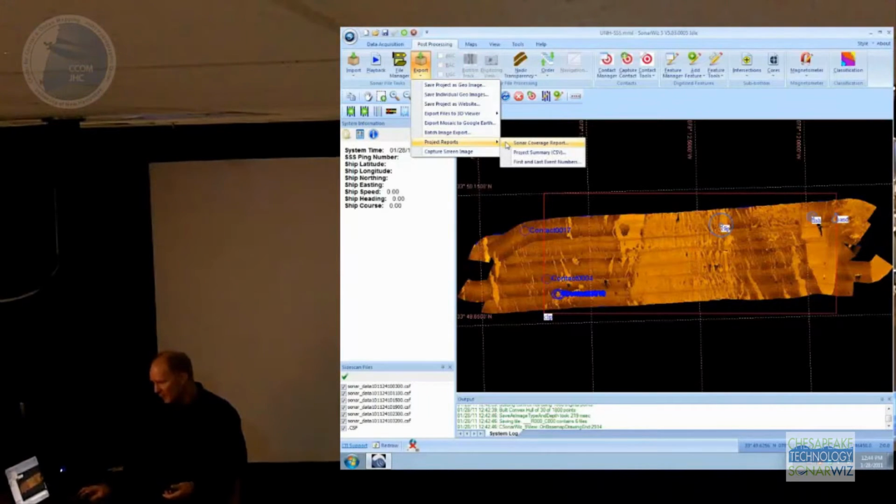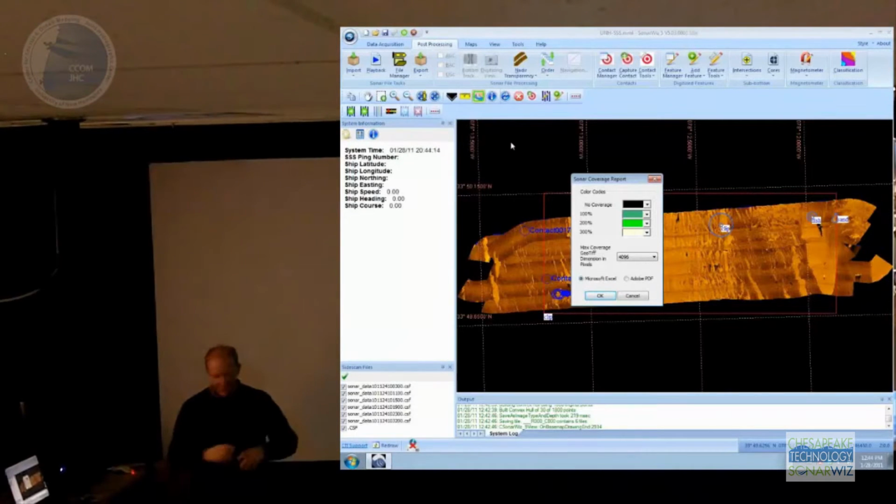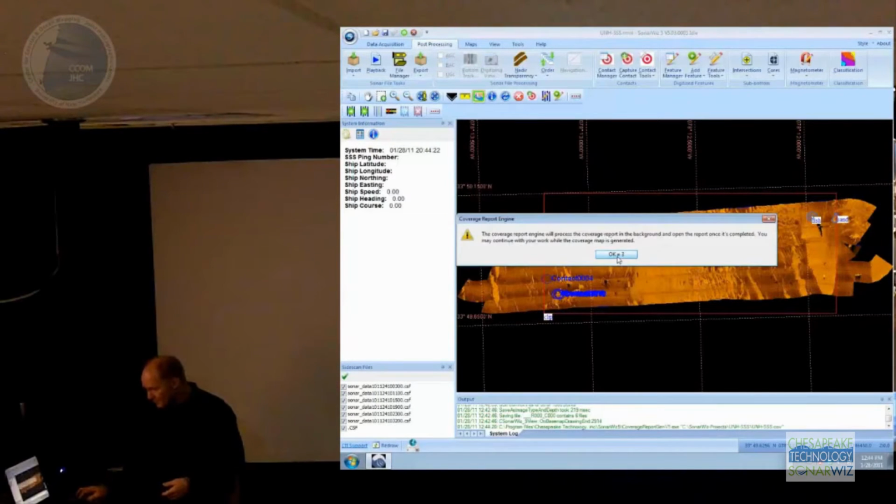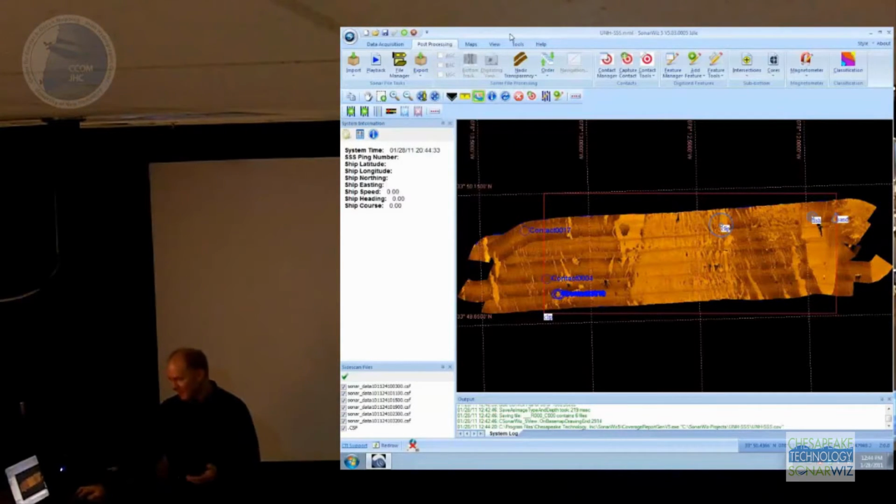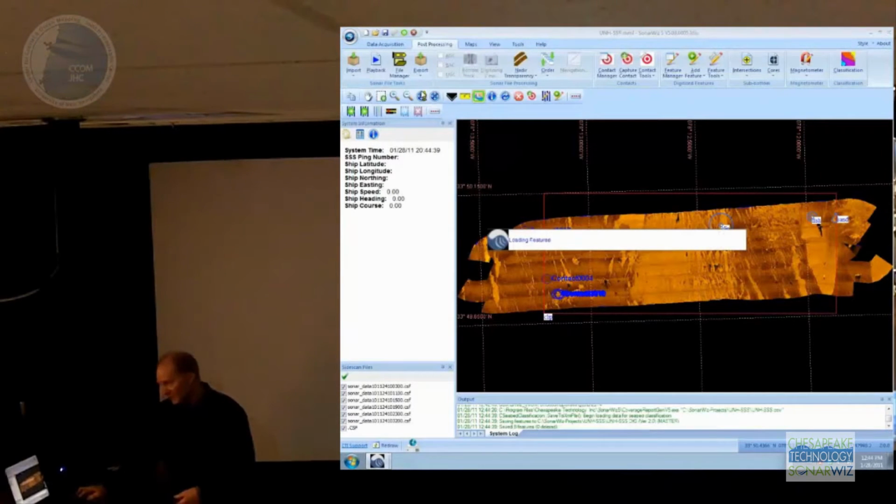The project reports, we've got a few different project reports. Here's the coverage report I mentioned. This allows you to make a color-coded map of all of your data that shows how much area you covered. Again, in the interest of time, I'm not going to show that one. I guess I am going to show it. So again, there's lots of different outputs from SonarWiz, and there's a lot of stuff that you can do with it that I'm not going to be able to get into just by lack of time here. So I'm just going to move on real quickly now to the sub-bottom project, because I know a lot of folks here are interested in sub-bottom as well.